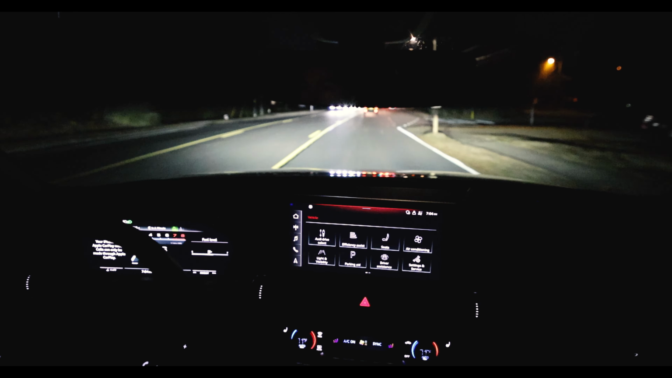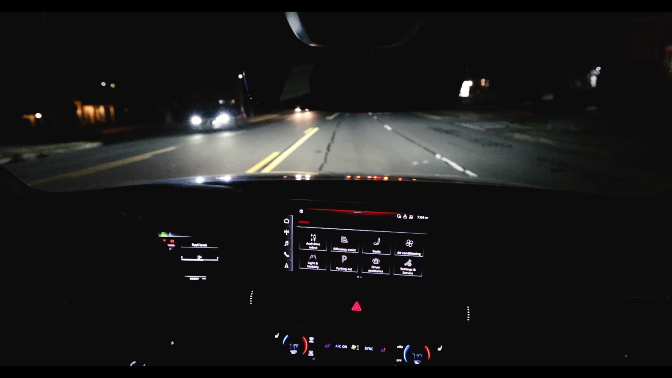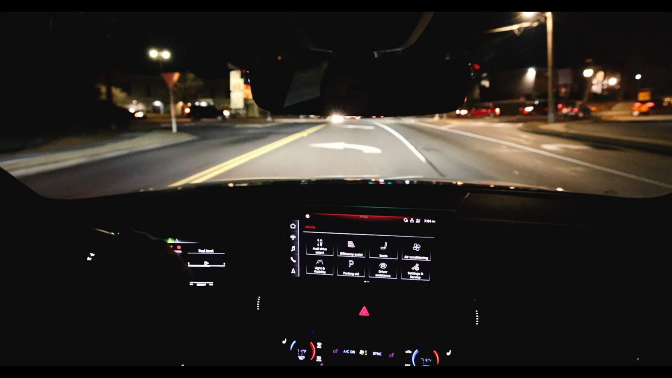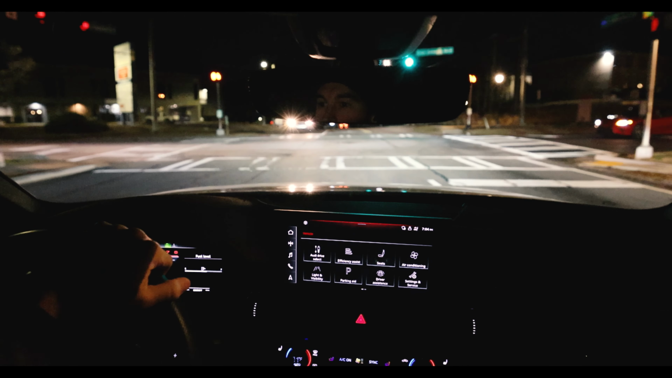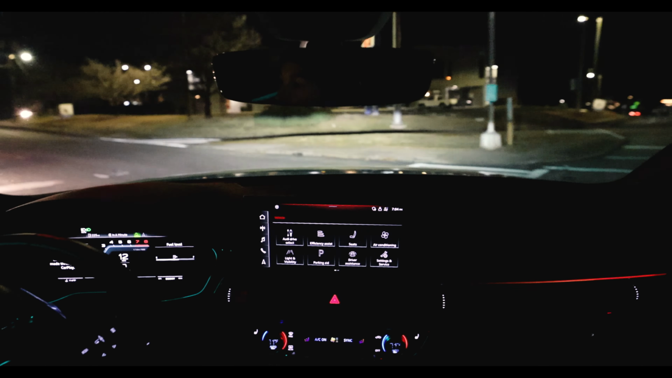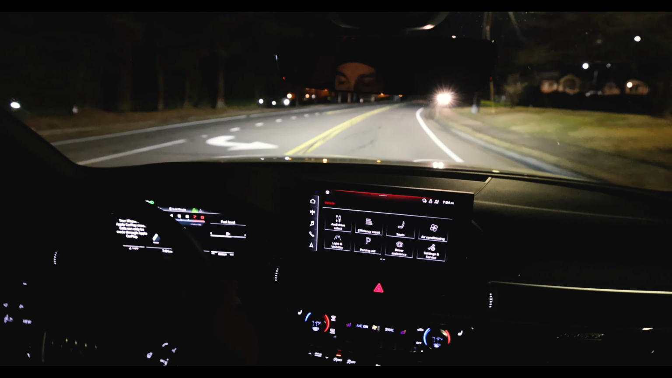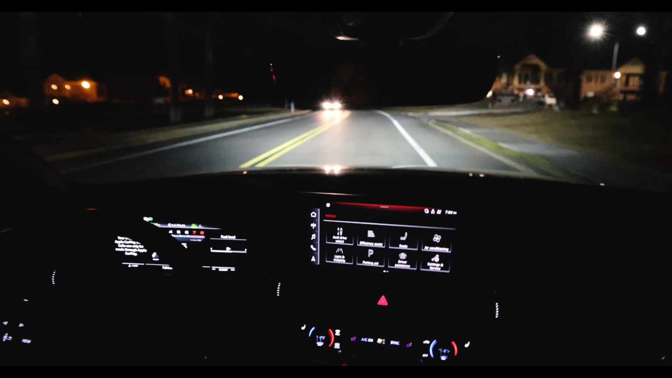It's a very, very comfortable vehicle that you could use on the daily. When you're not pushing it, it's total comfort. I'm chilling right now, and I'm in full dynamic mode, still chilling, honestly. And as soon as I start to push this bad boy, it'll open up right away. It doesn't waste any time.